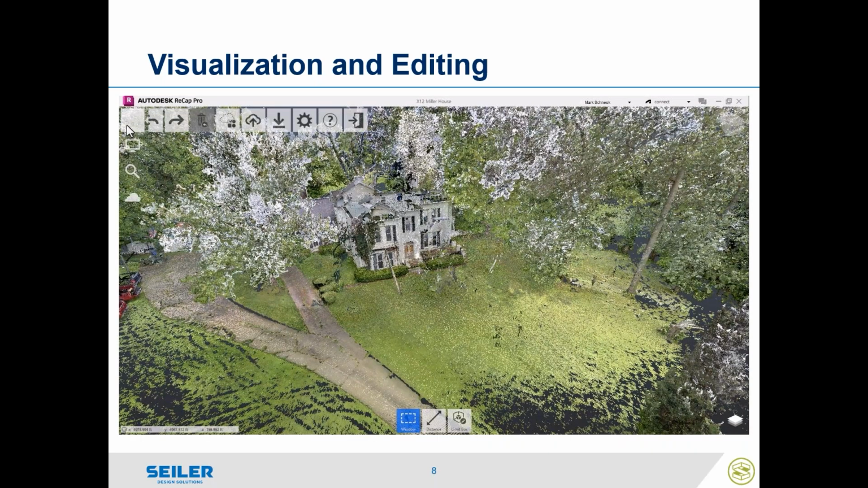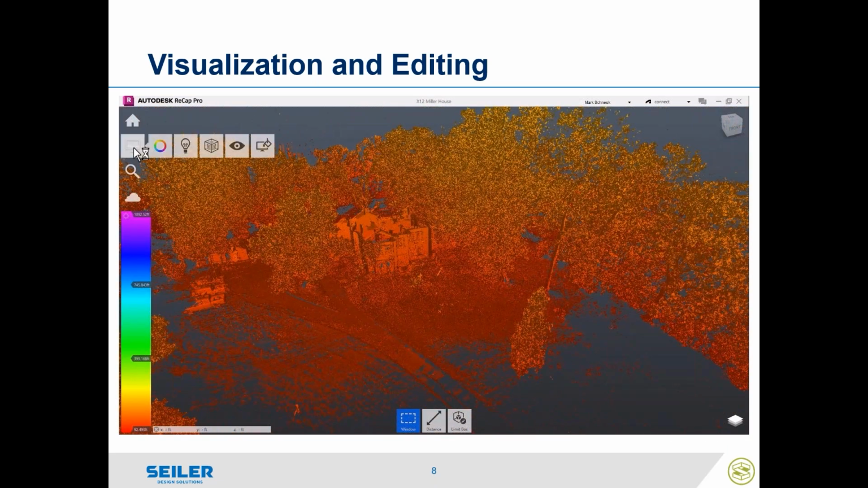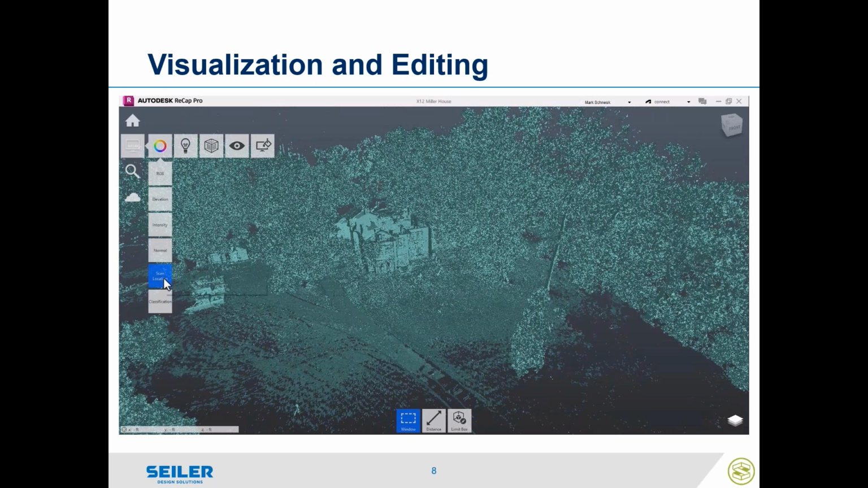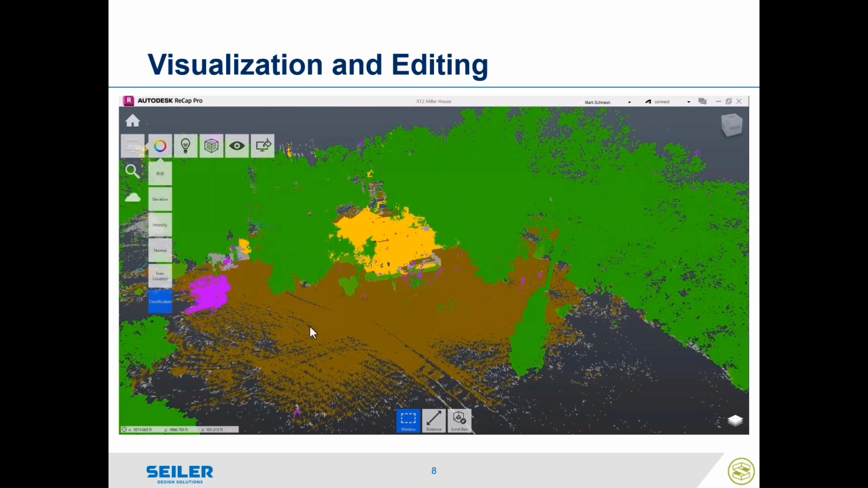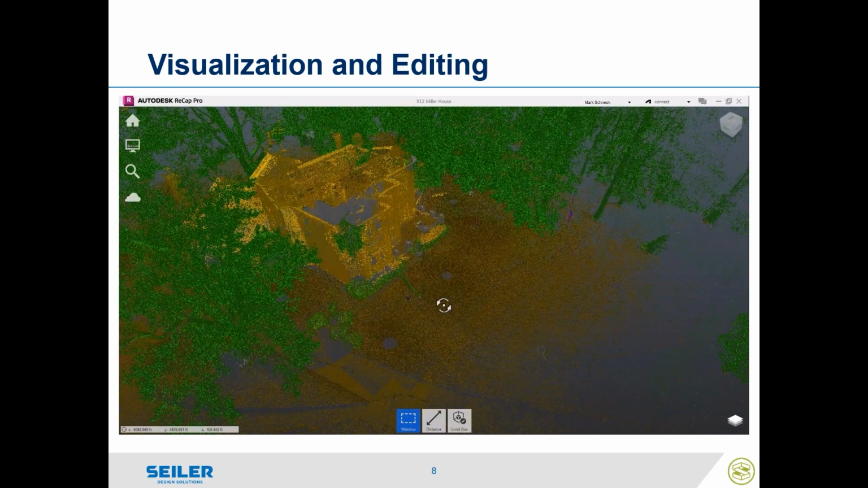So in this one, we're going to talk about the visualization and editing. We could view this in an elevation mode. We can also look at other modes in here. You can see intensity values, which is where I like to do my data extraction, scan location if I have multiple, and the standard ASPRS classifications. We can add some shaded lighting in there to help us visualize items.